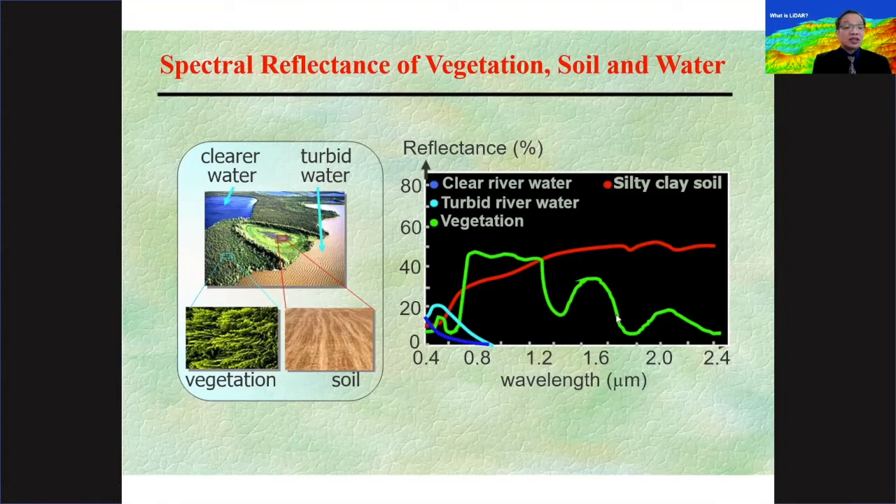There's some sort of absorption in the shorter wavelengths, but most of the longer wavelengths are actually reflected back by soil. And the cyan curve here represents turbid water, and the blue curve here represents clear water. You see that the presence of silt or sediments changes the spectral signature of water itself.